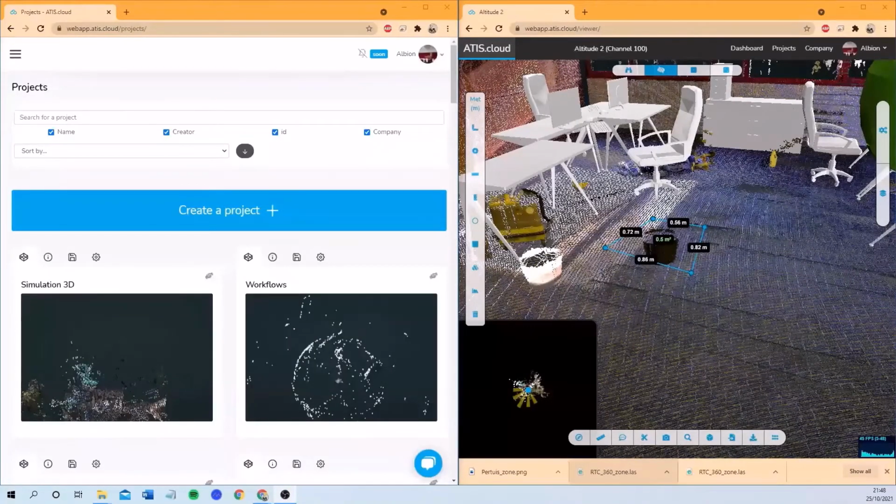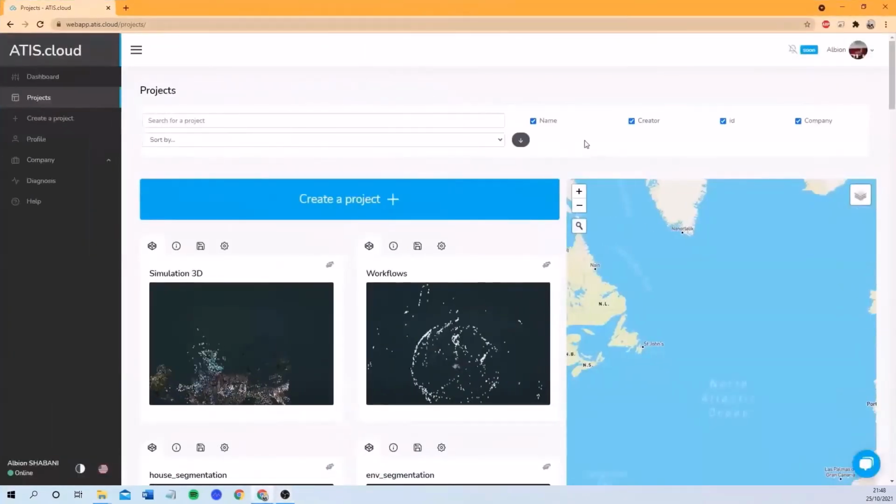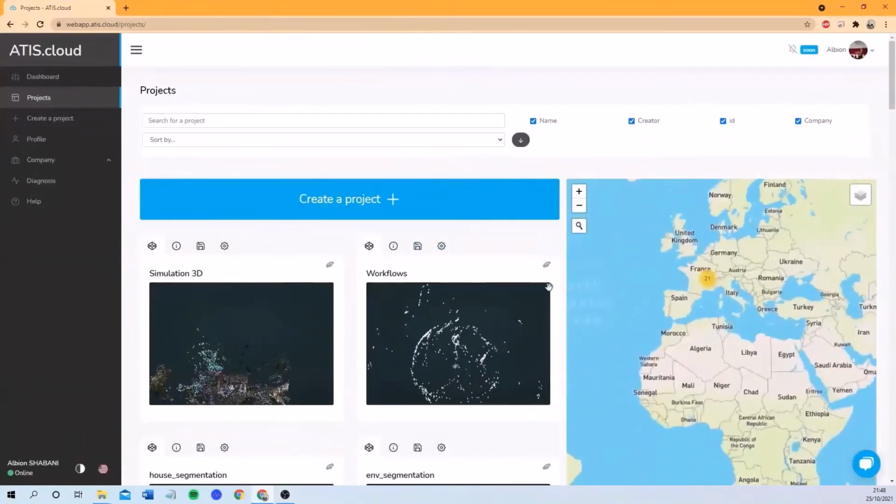I could really be spending the day explaining the different functionalities that we have on ATIScloud, but we don't have much time left. So I think I covered the most useful tools on ATIScloud. And as I mentioned earlier, we have the help center that can help you with anything.